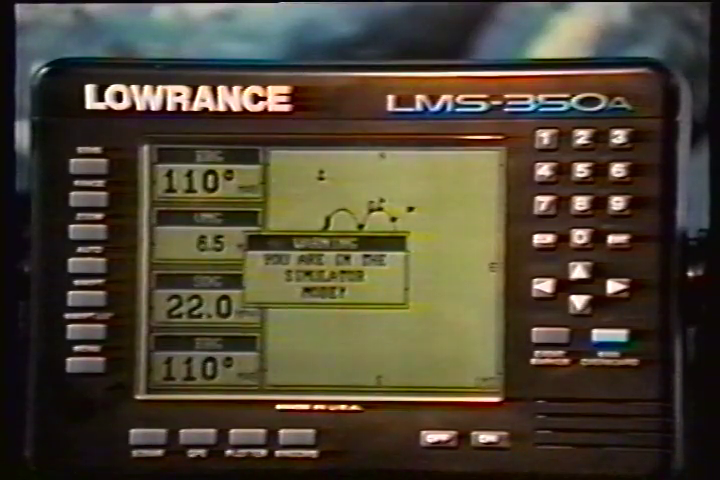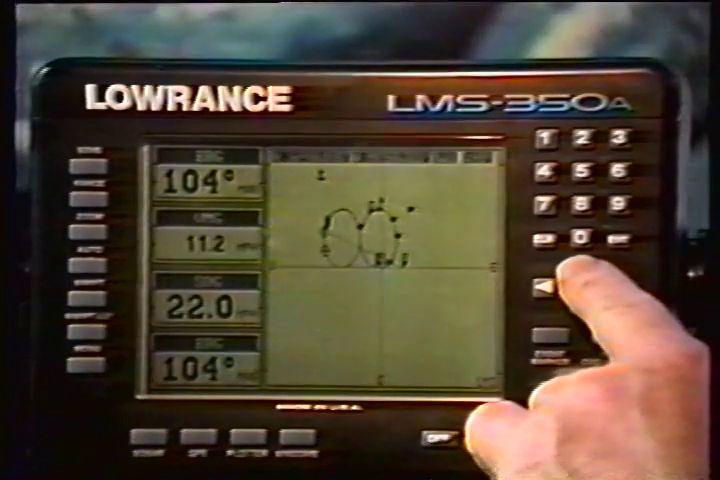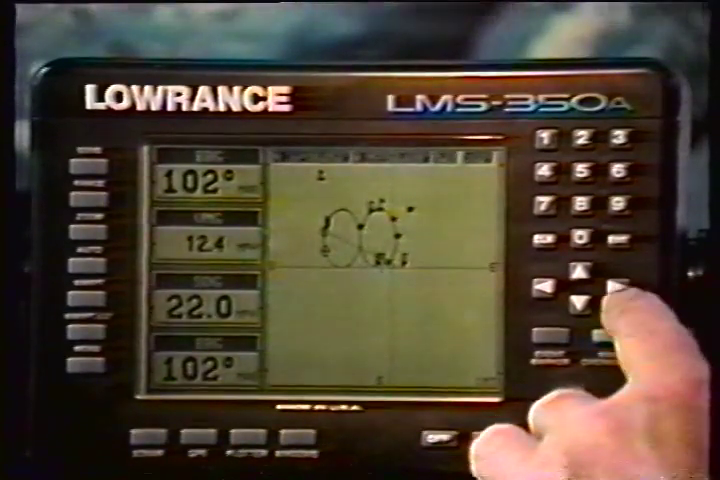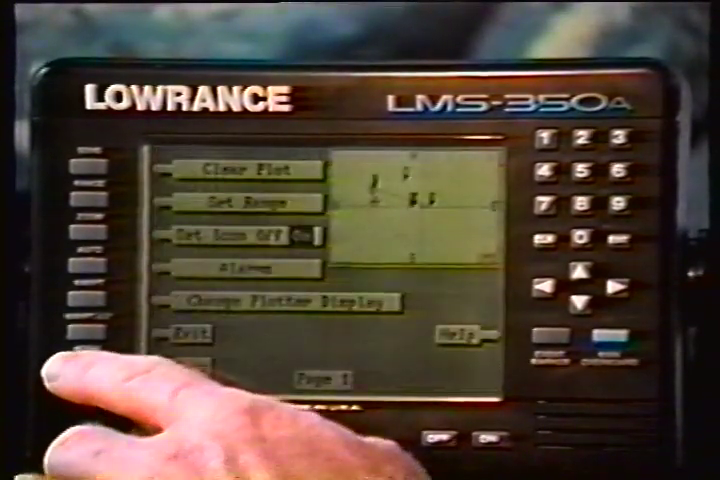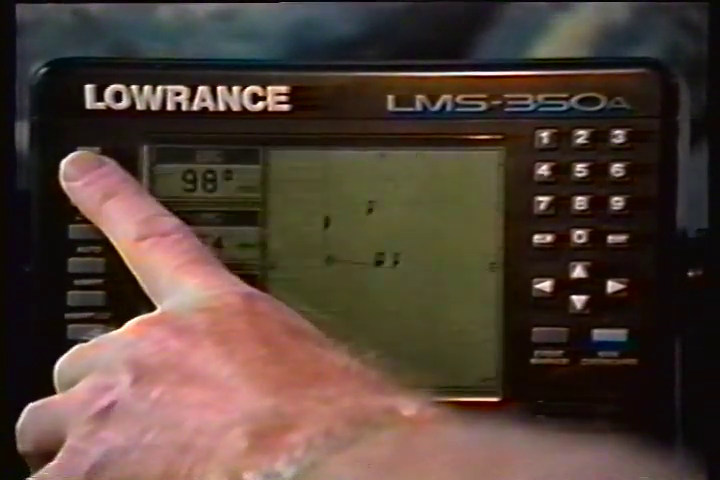To use this feature, first move the cursor lines to the desired location on the plotter screen. Next, press the menu key. Now press the key adjacent to the More label. Finally, press the key next to the Go To User Cursor label. The unit returns to the plotter screen.